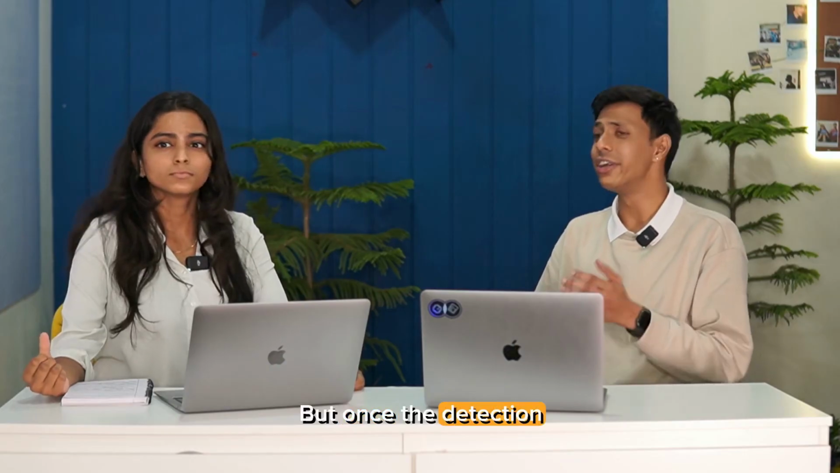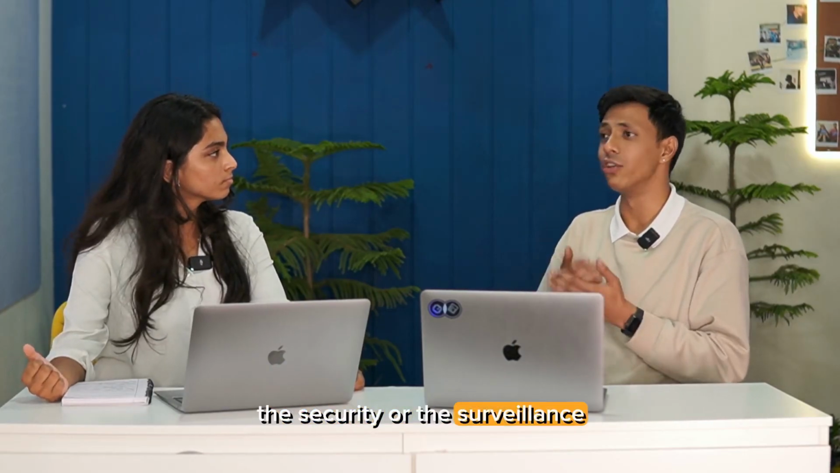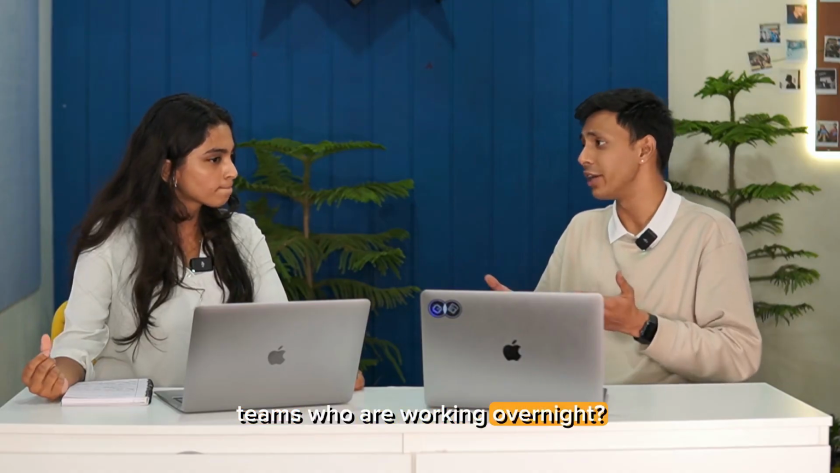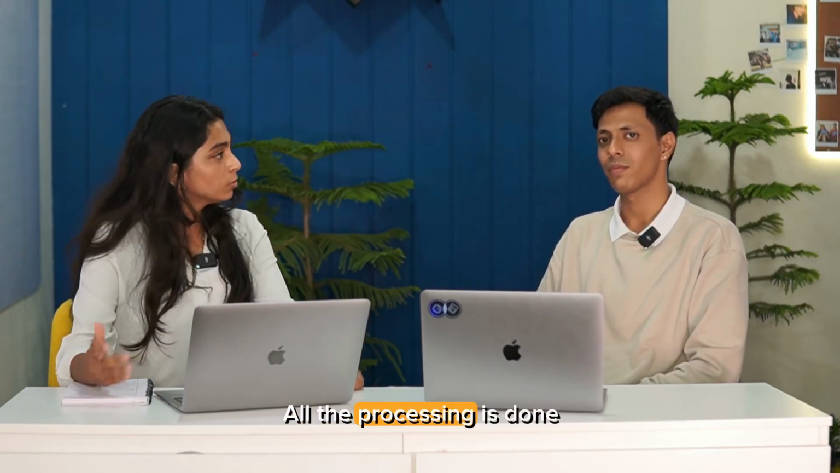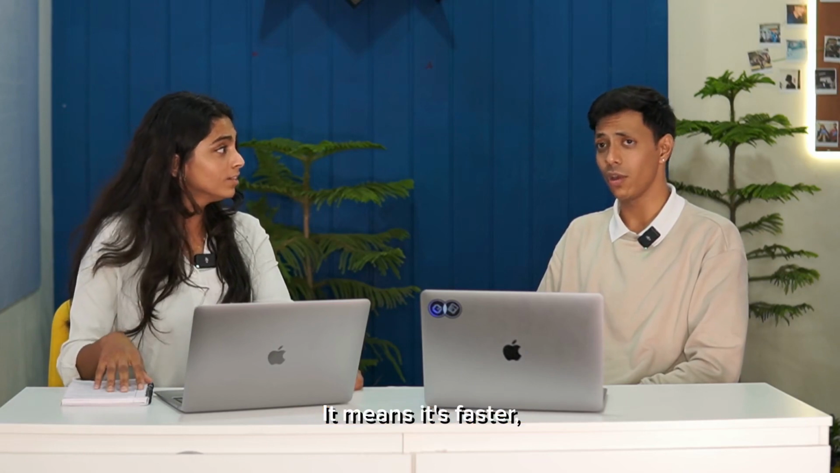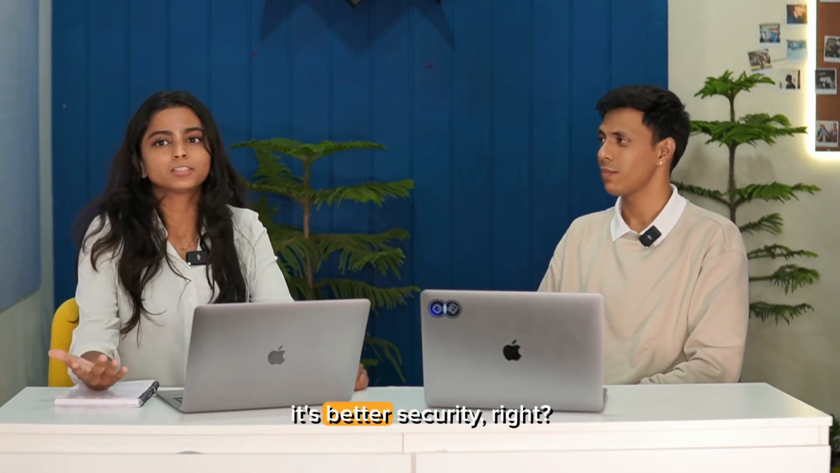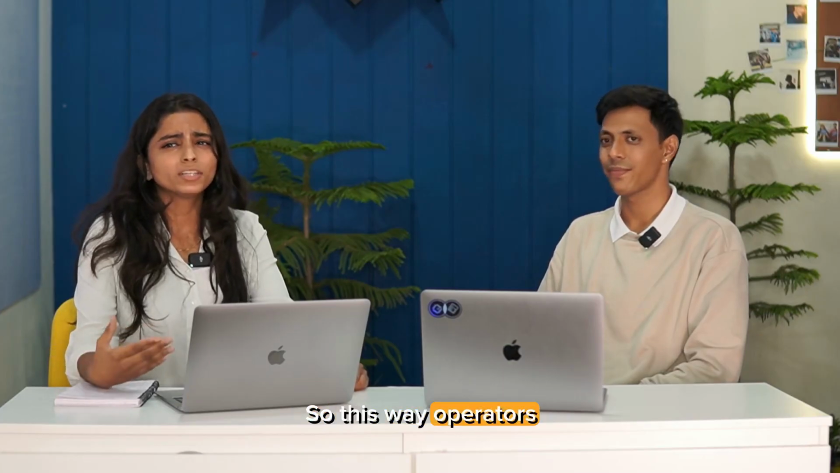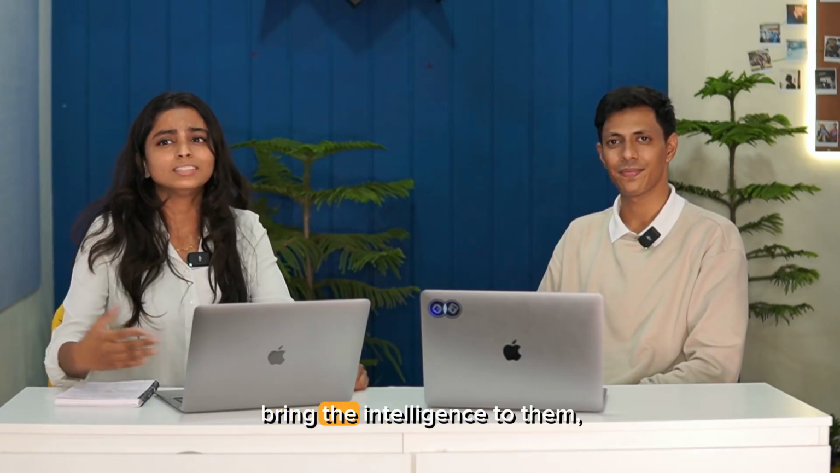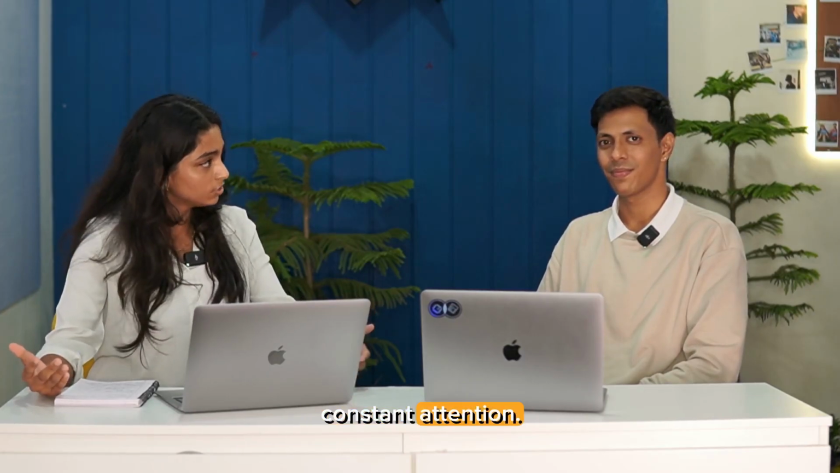Okay, but once the detection part is done, how is it currently benefiting the security or the surveillance teams who are working overnight? Good question. So, AIR's Flightbase is an edge AI engine. All the processing is done locally, it's not on a cloud. What does this mean? It means it's faster, it's more cost efficient, and it's better security, right? So, this way, operators save time, alerts bring the intelligence to them rather than requiring constant attention.